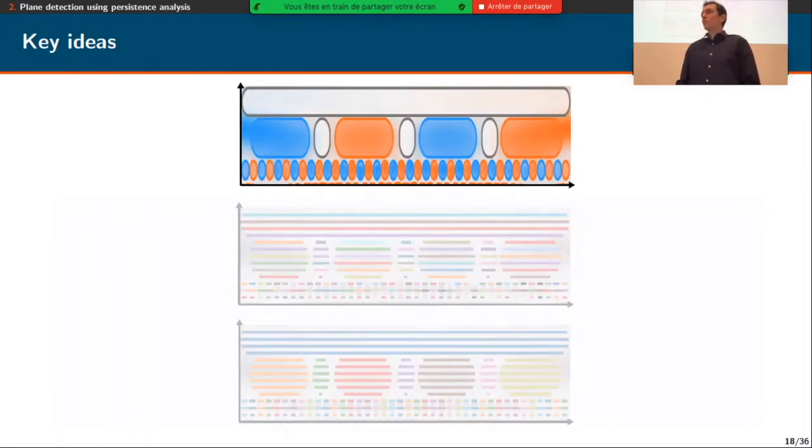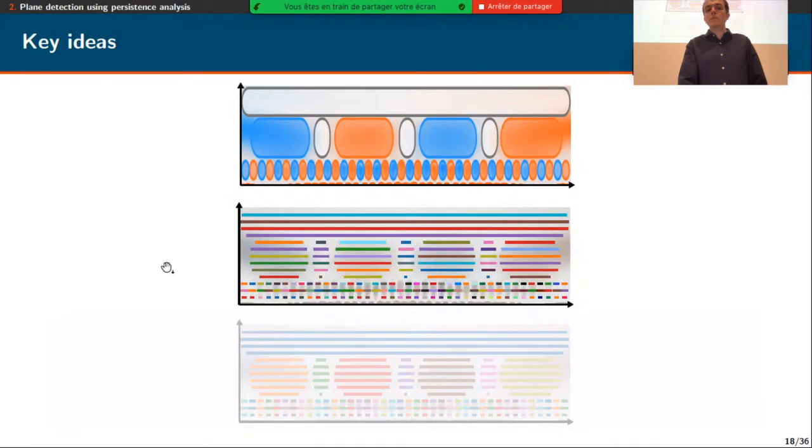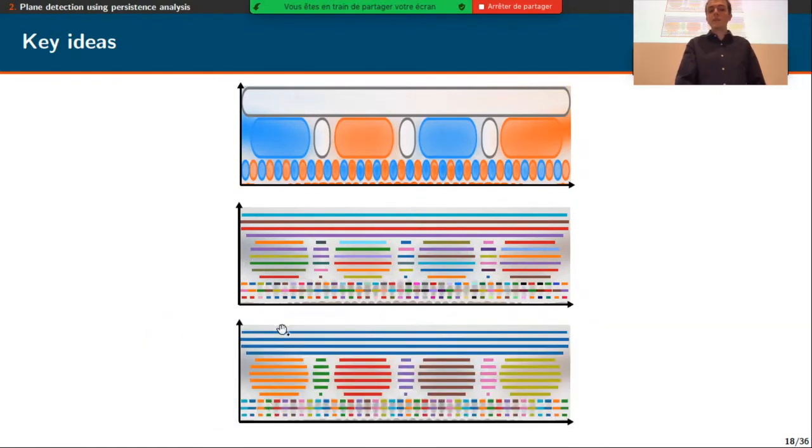So to do that on unstructured data such as point clouds, to detect these persistent and stable regions in scale space, we first propose to segment the input data at every level of scale, as we can see in the center here, and we obtain different regions that are uncorrelated. In the second step, we propose to link them in scale in order to obtain the regions that we are interested in. And in this case, these will represent meaningful planar shapes of the point cloud.